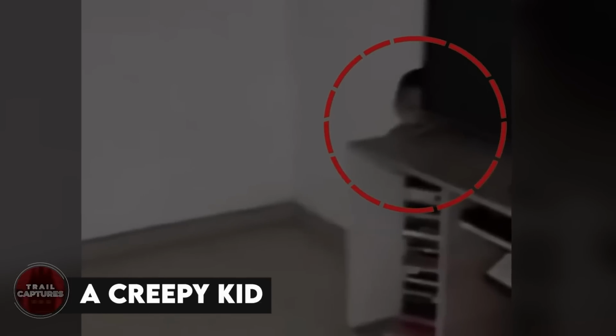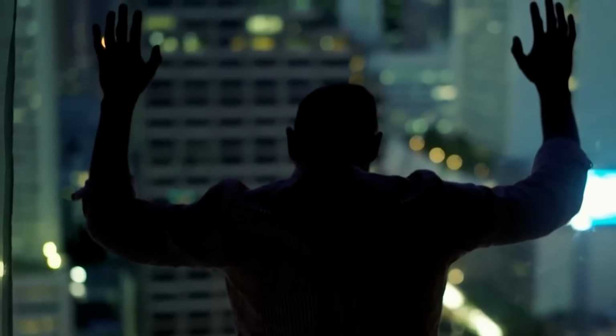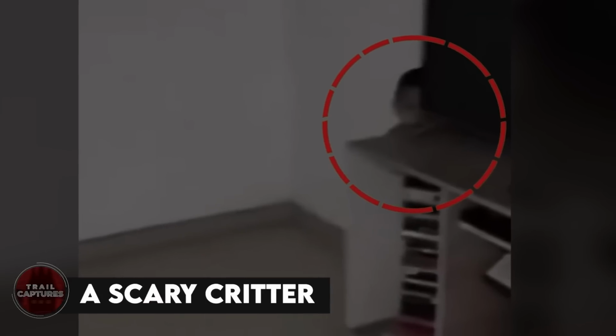A creepy kid. If you believe that you're safe from strange beings when you're at home, you're mistaken. They follow you wherever you go. For example, take a look at this clip. This man thought he lived alone until a child appeared from behind a TV, peeking from behind. The man had to go check, and that's when things got strange, because the child completely disappears when the man reaches there.